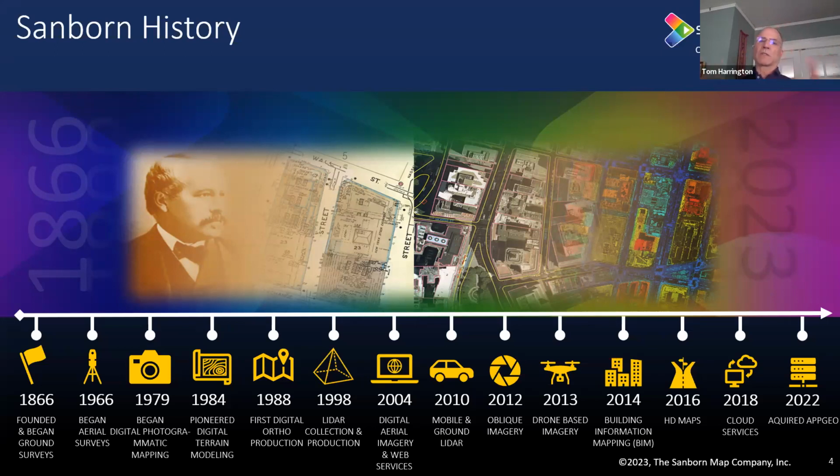And all of this was originally dedicated to looking into and supporting the fire insurance industry. And over the next 100 years, those maps really became the gold standard for detailed city maps. But Sanborn kept evolving, and you can see from this timeline, started to get into ortho imagery and LiDAR pretty early on in their development.